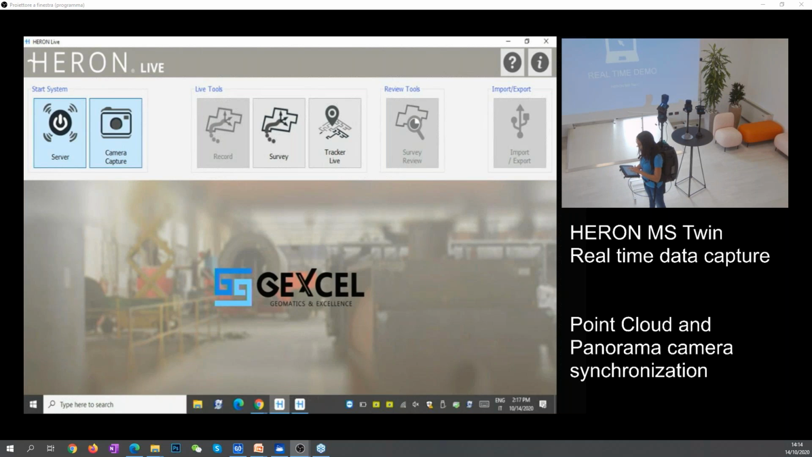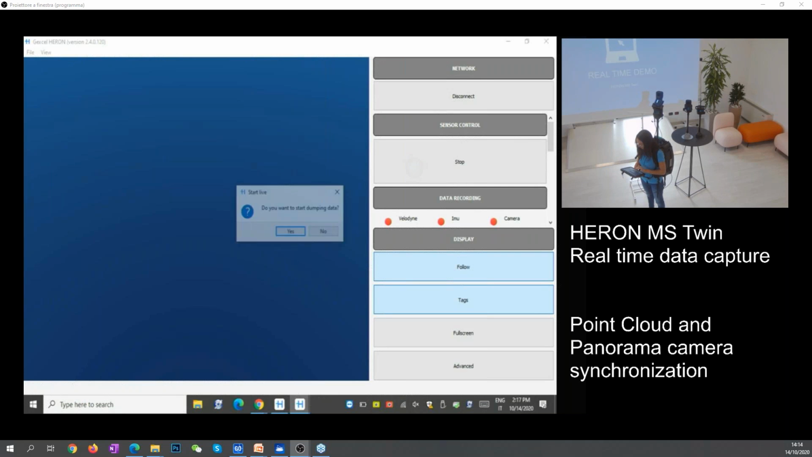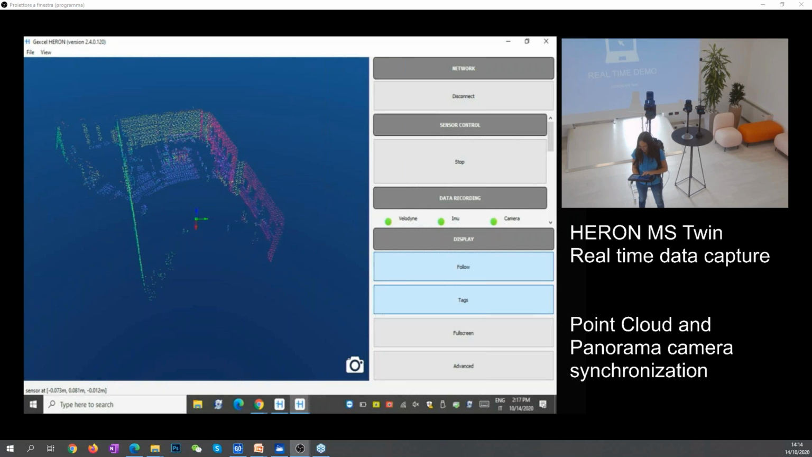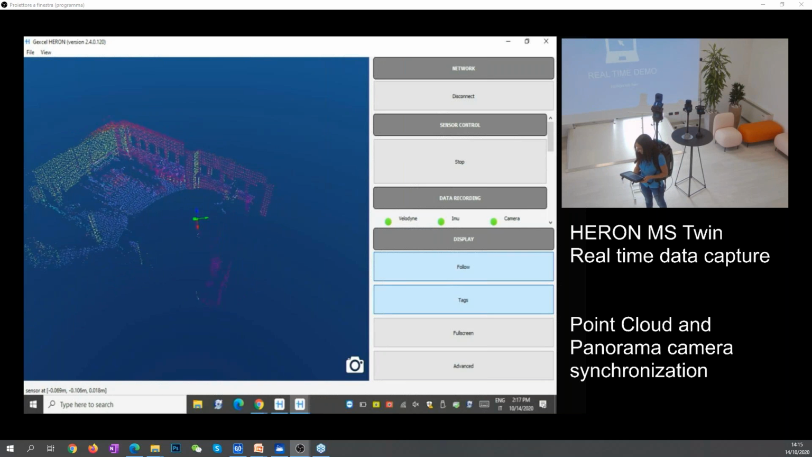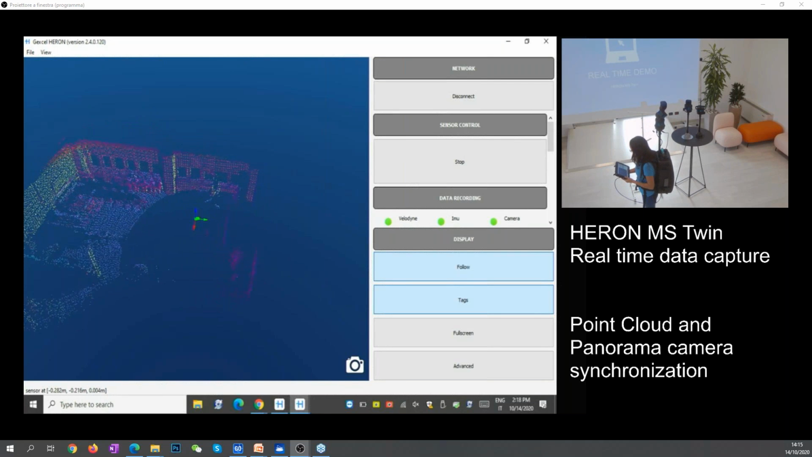Then you have two possibilities of working. You can run the survey, and so start a new survey. Okay, now we are starting a new one. The system asks you if you want to save the data. Okay, we can say yes. And in the folder, of course, you can change the name of the folder. The system is storing the raw data. So what you are visualizing now is in real time the survey of the room where we are.